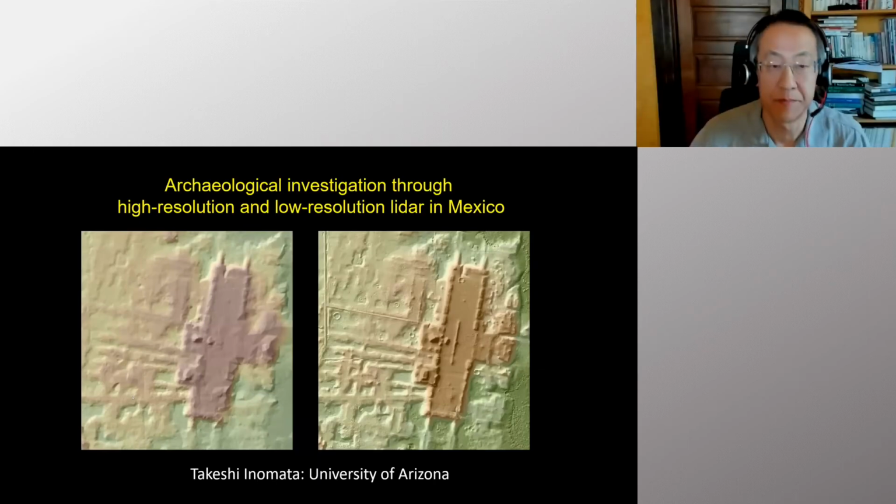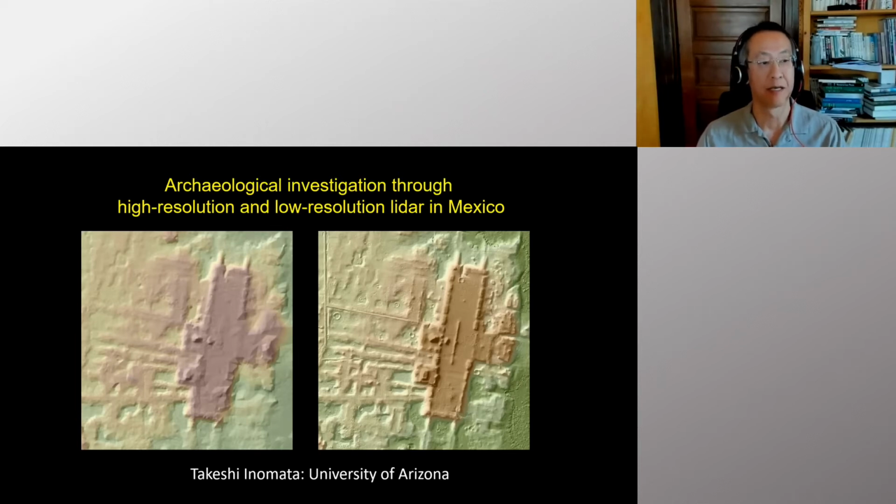Archaeological investigation through high resolution and low resolution LiDAR in Mexico. Thank you, Chris. I'd like to thank Chris for the kind invitation to this conference. And it is an honor to follow Arlen and Diane, who, as Chris said, are the pioneers of the LiDAR studies. In this talk, I'd like to talk about the combination of high-resolution LiDAR, that's the kind of LiDAR that Arlen, Diane, and Adrian are using, and low-resolution LiDAR.